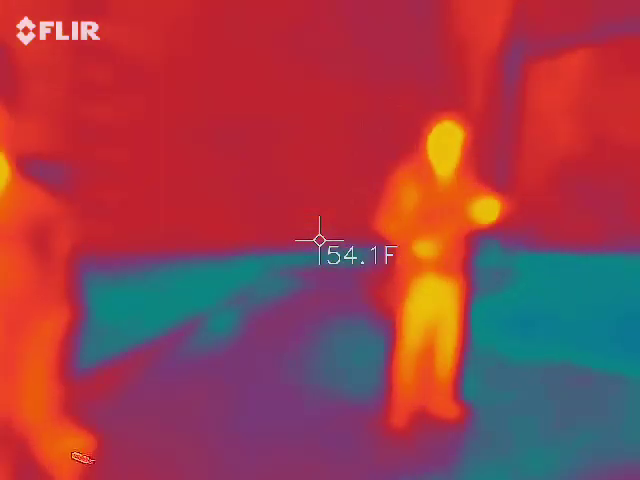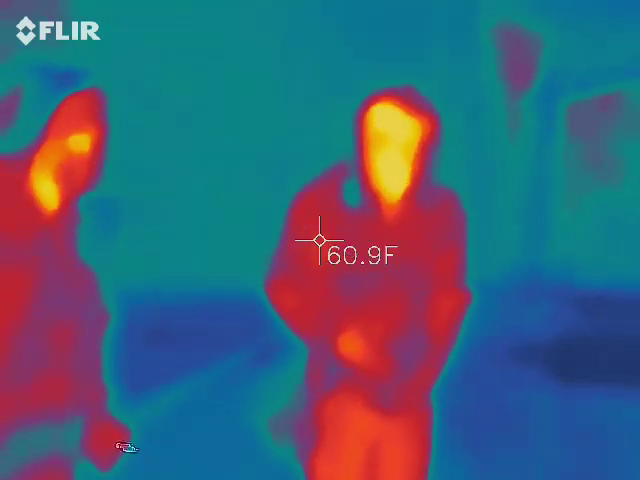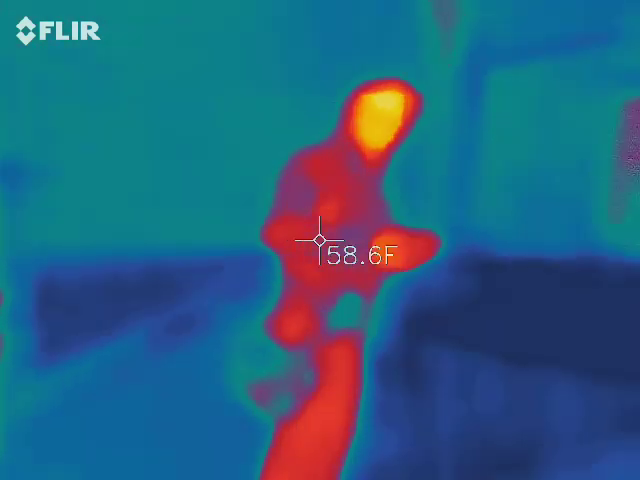What? It kind of went to like, kind of like here. Nice. It's going to the yellow one. Good. All right, let's keep walking in.